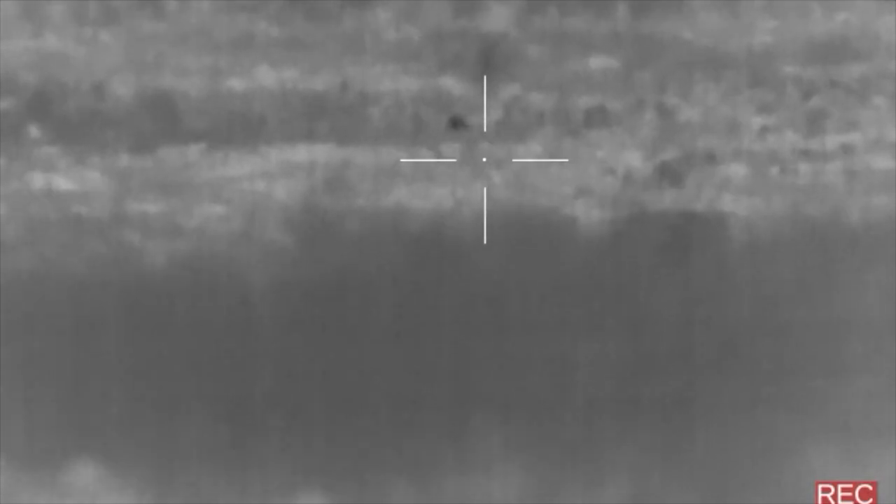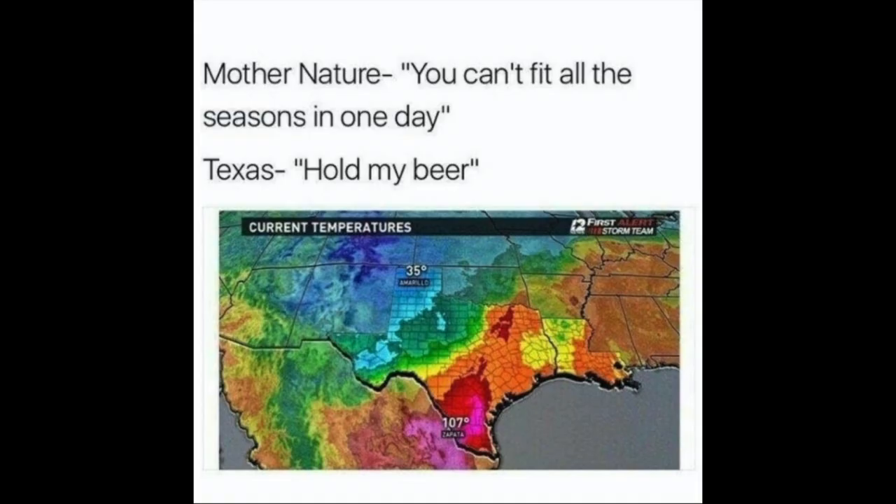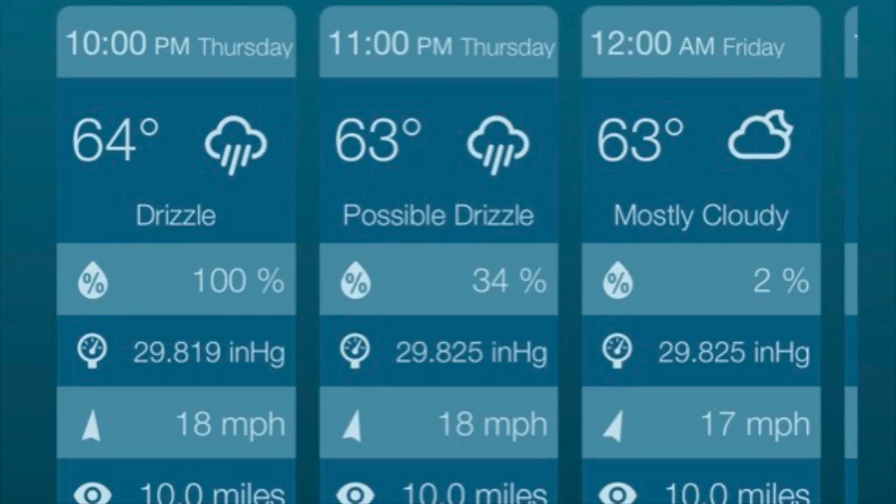I did a lot of walking and scanning between 6 to 10 p.m. Ron informed me that an unexpected thunderstorm had developed to the west and was supposed to hit us around 10 p.m. For those of you who don't know, you don't mess with Texas weather. It was 80 degrees when I drove in, and we have a chance of snow this weekend. The storm was going to pass through around midnight. I would give myself 1 hour to try to call in a coyote.